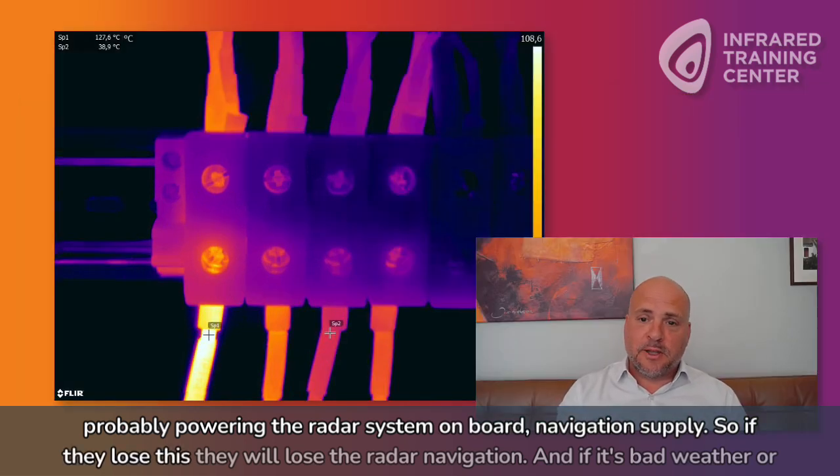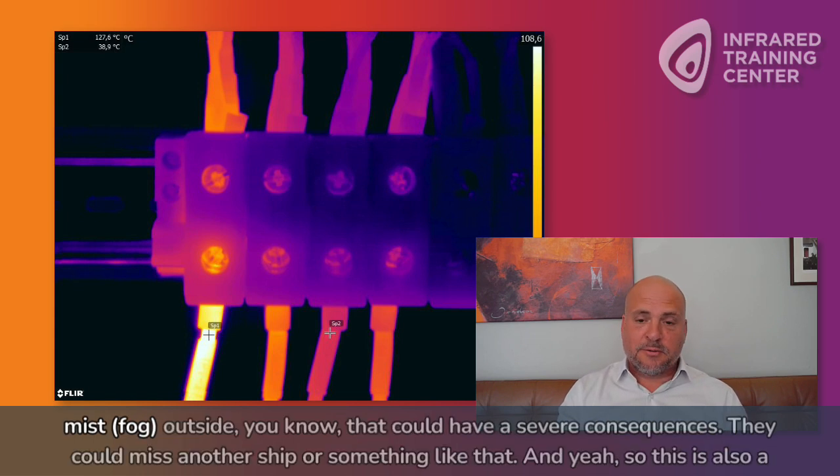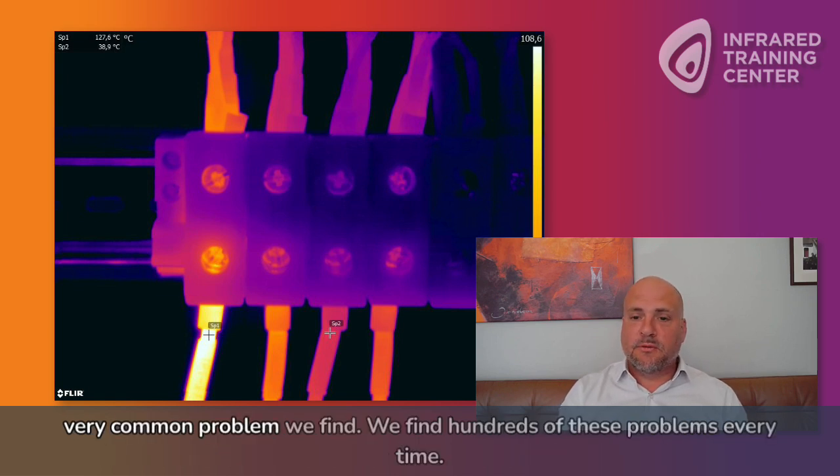So if they lose this, they will lose the radar navigation. And if it's bad weather or mist outside, that could have severe consequences. They could miss another ship or something like that. And yeah, so this is also a very common problem we find. We find hundreds of these problems every time.